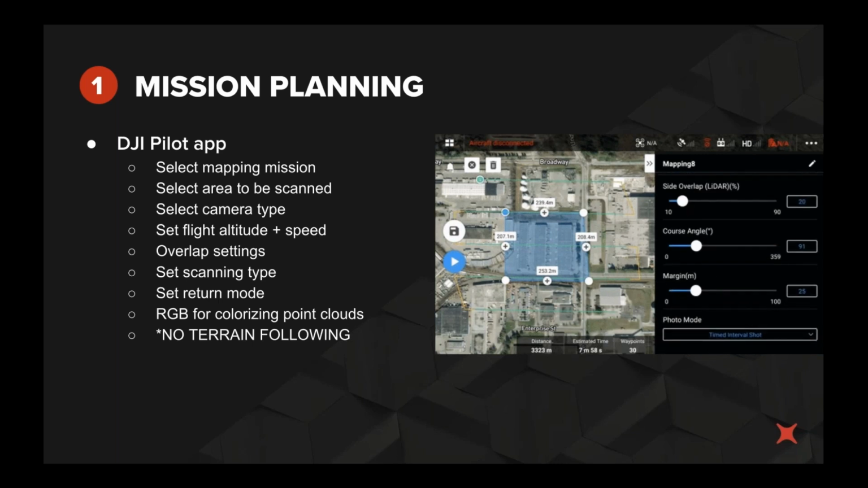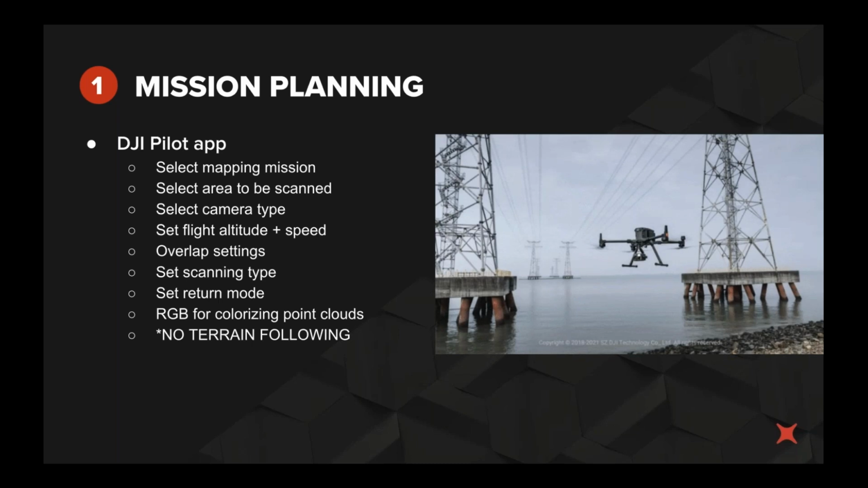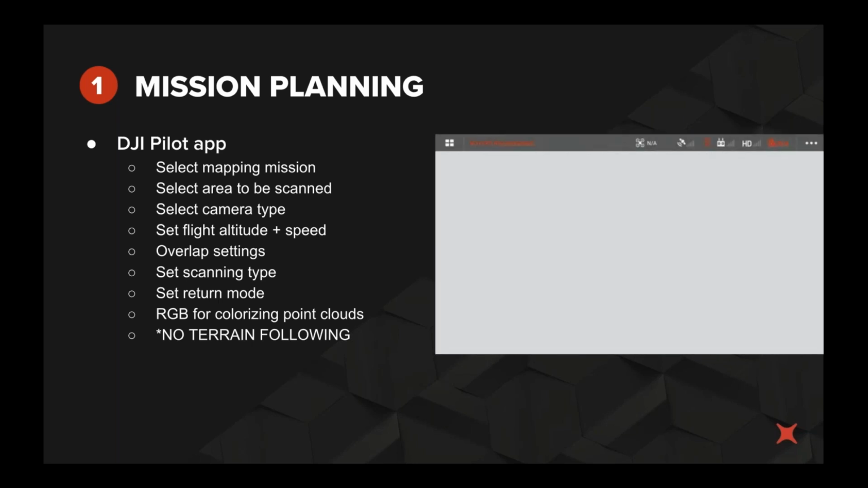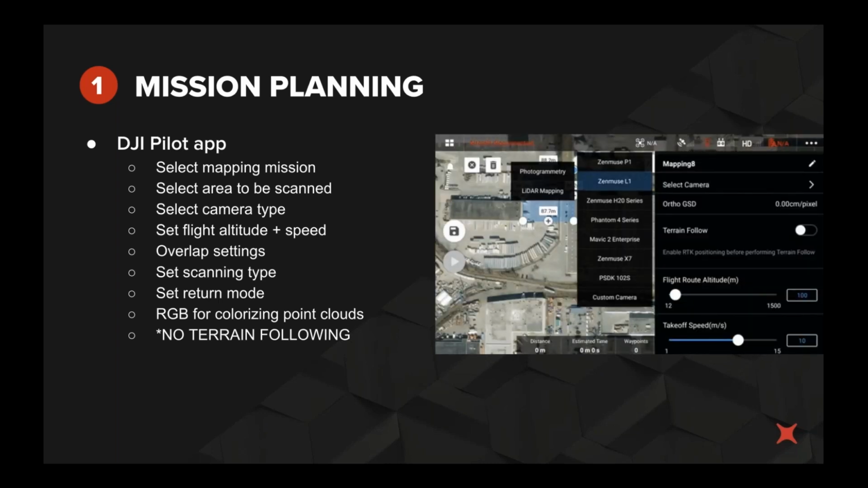And one final note, from what I've been noticing from people that have received the L1 system, is that you need to make sure that you change the maximum flight distance within the DJI Pilot app, or else you'll run into errors if the mission length is a little bit too far from your starting point.